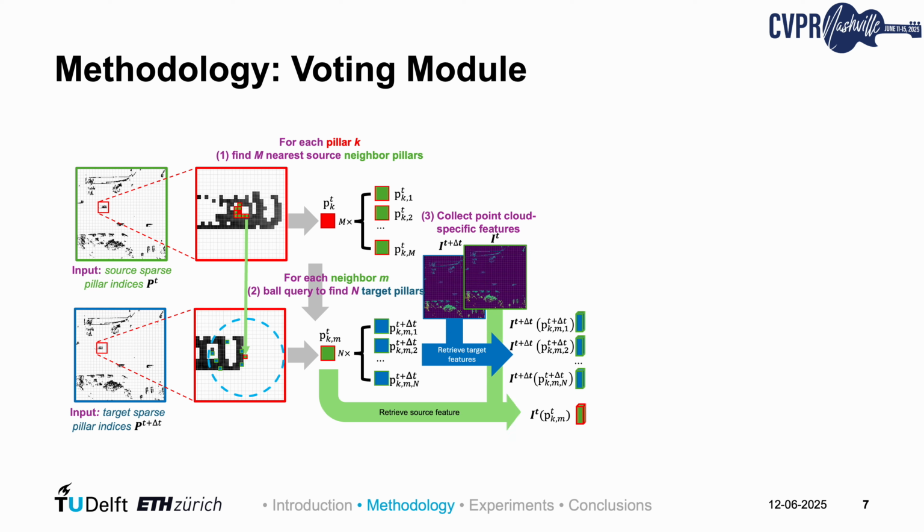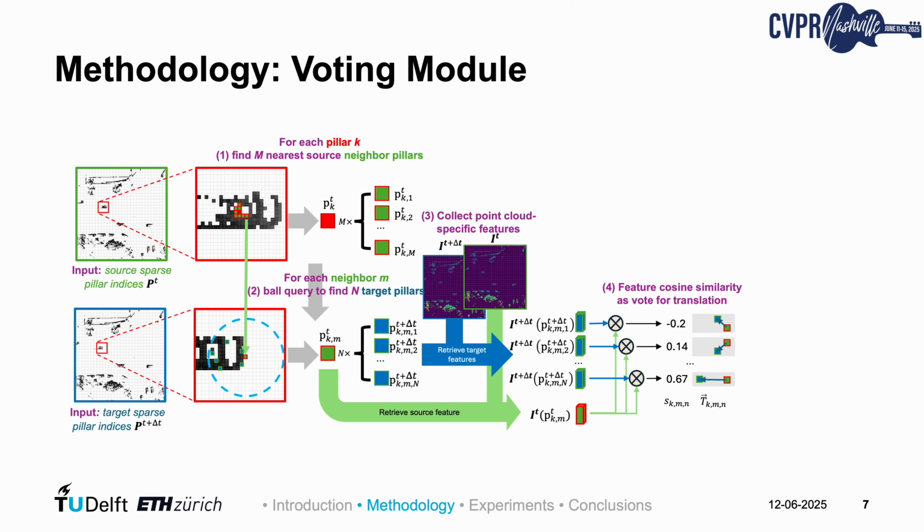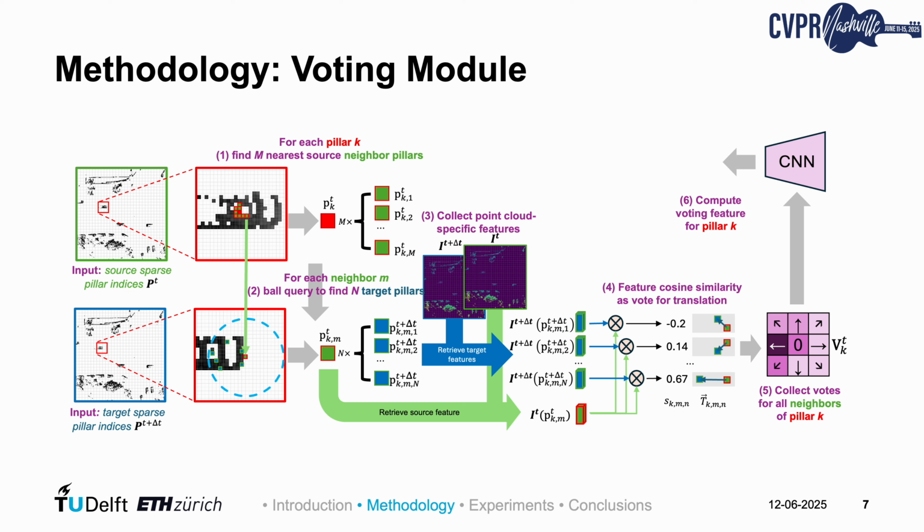4. For each source-target pillar pair, compute the translation vector and measure feature similarity to obtain a voting score. 5. Cast each voting score into a discretized voting space bin corresponding to its translation. 6. Pass voting space into a CNN module to produce a compact voting feature for that pillar. 7. Gather voting features for all non-empty pillars. This process summarizes all votes into continuous feature vectors, which the decoder then uses to enforce motion rigidity.